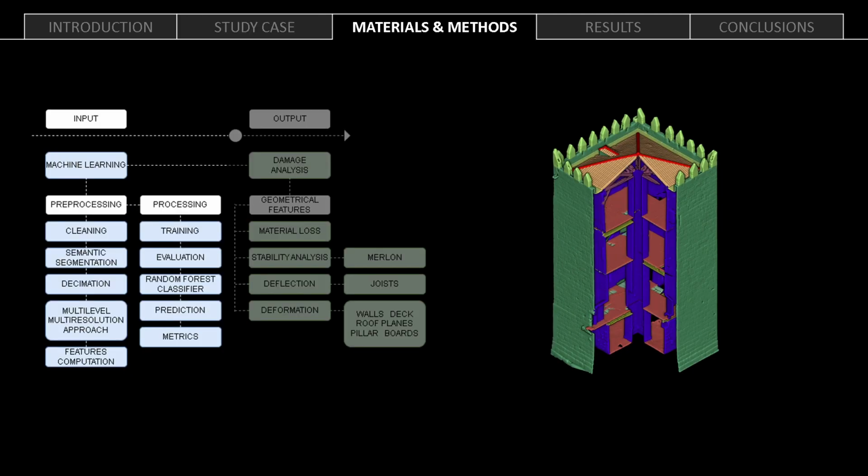Taking into consideration the state-of-the-art review carried out, the following methodology is presented. The input for this procedure is the 3D point cloud obtained through a terrestrial laser scanning campaign, which provides a reliable source of information.